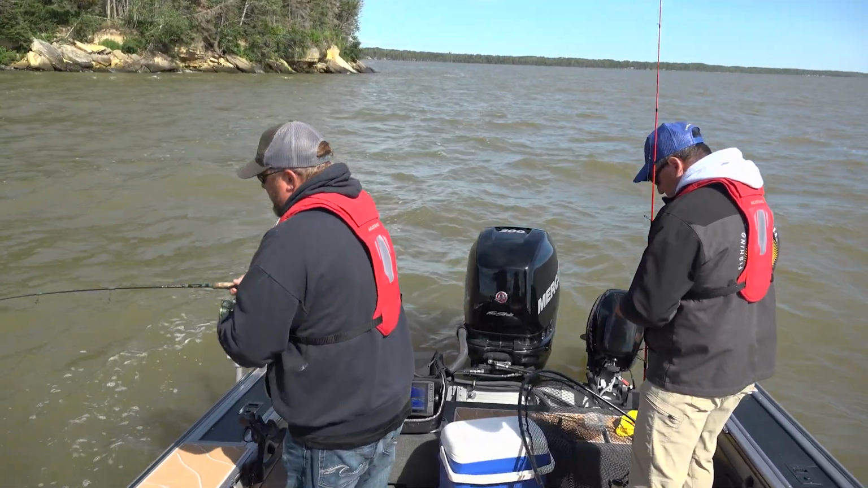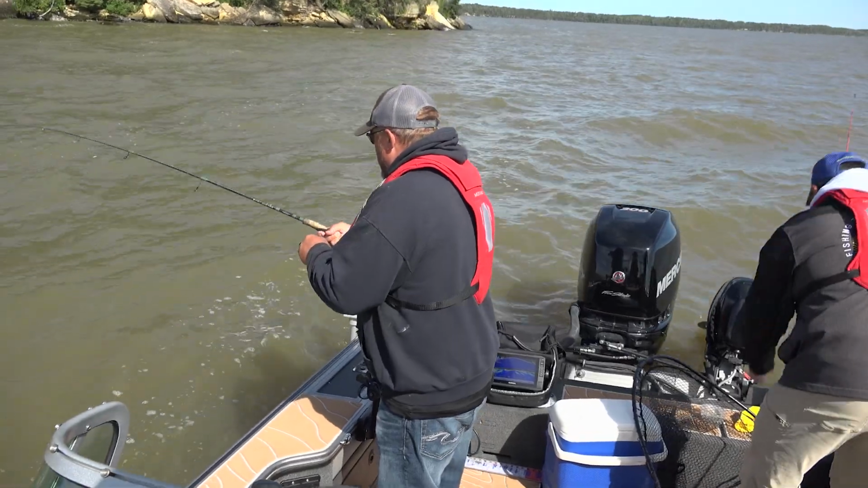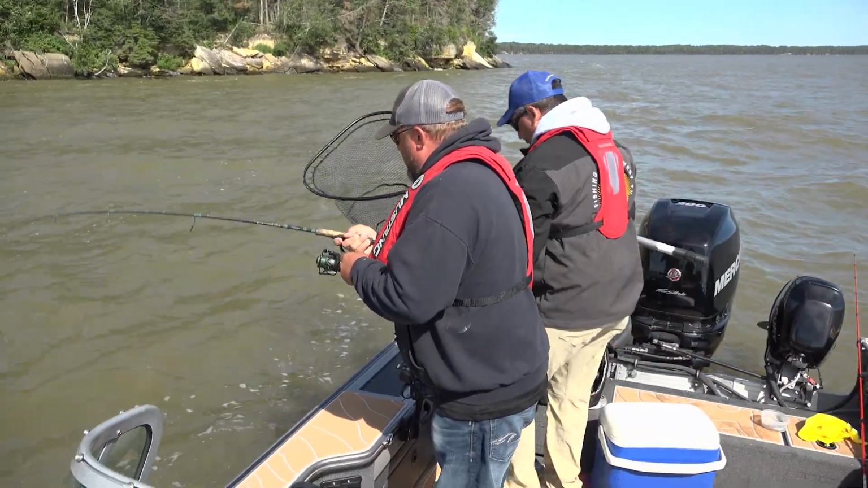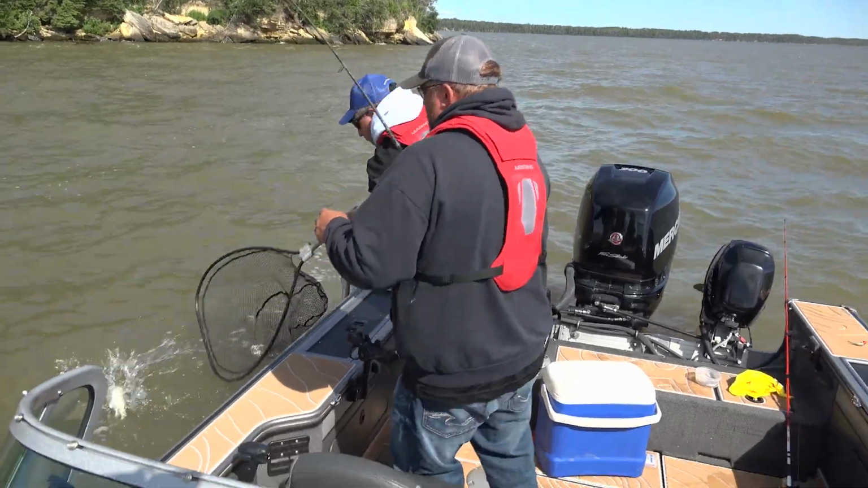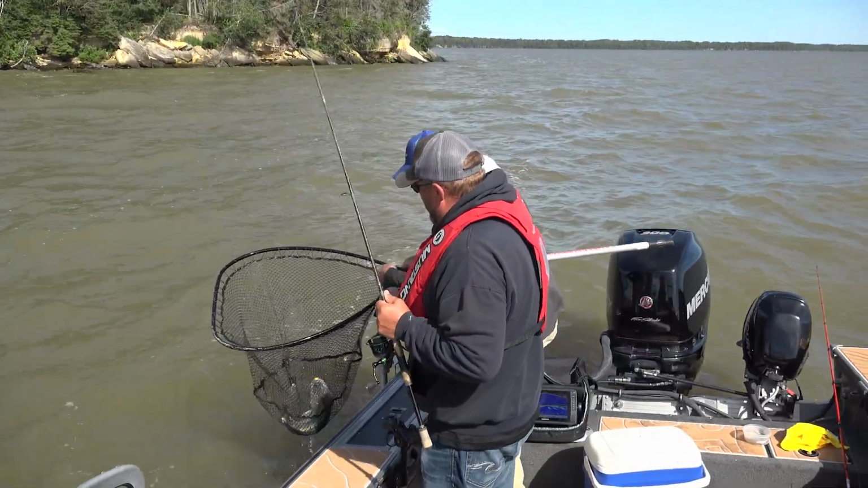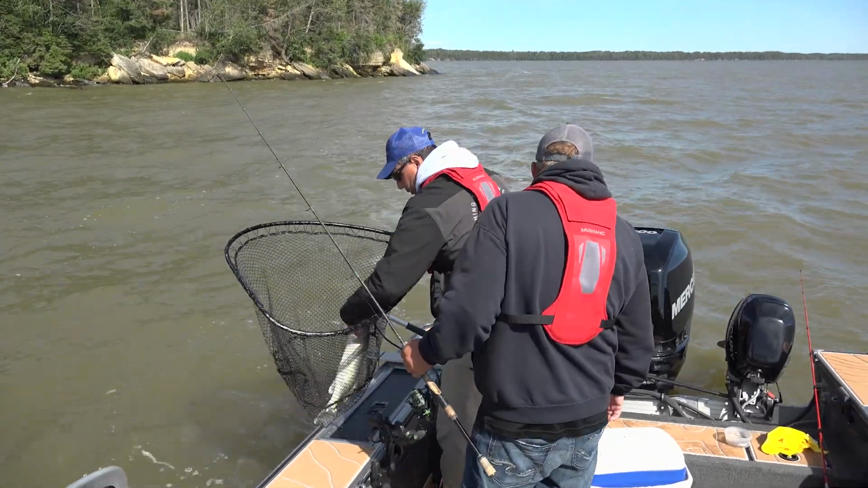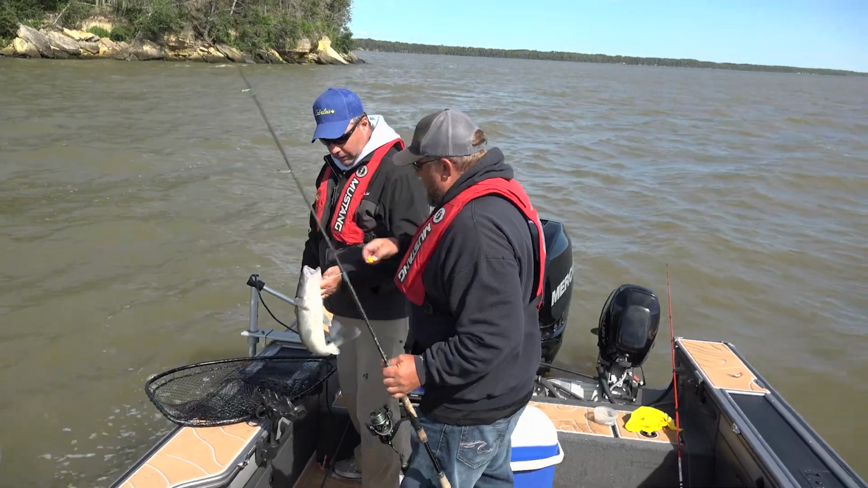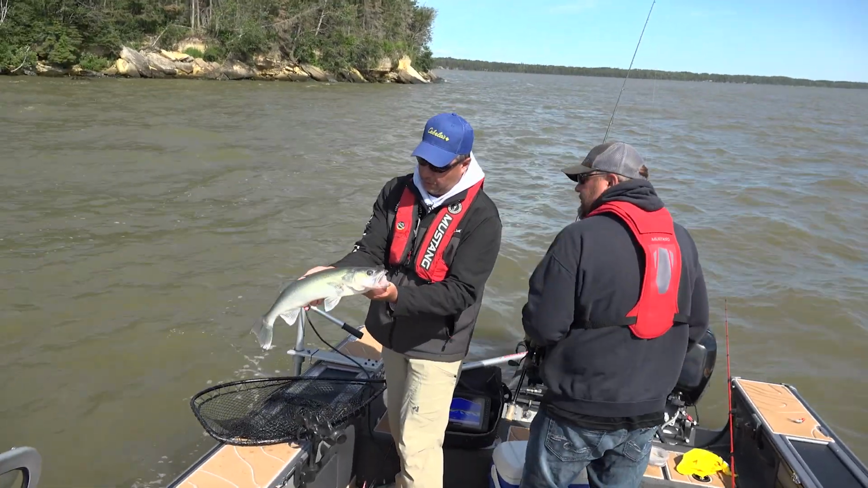Net. Okay, I was just rebaiting. Feels good? Oh, he's just a nice walleye. Perfect, it's a great walleye.